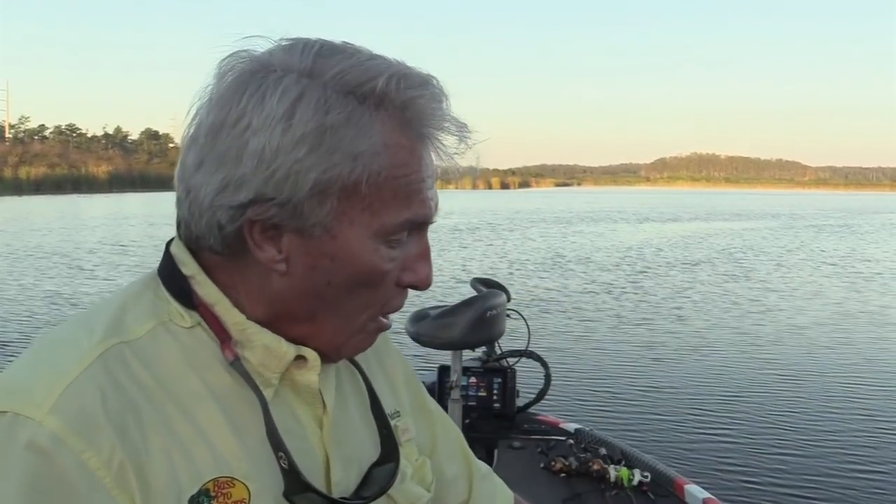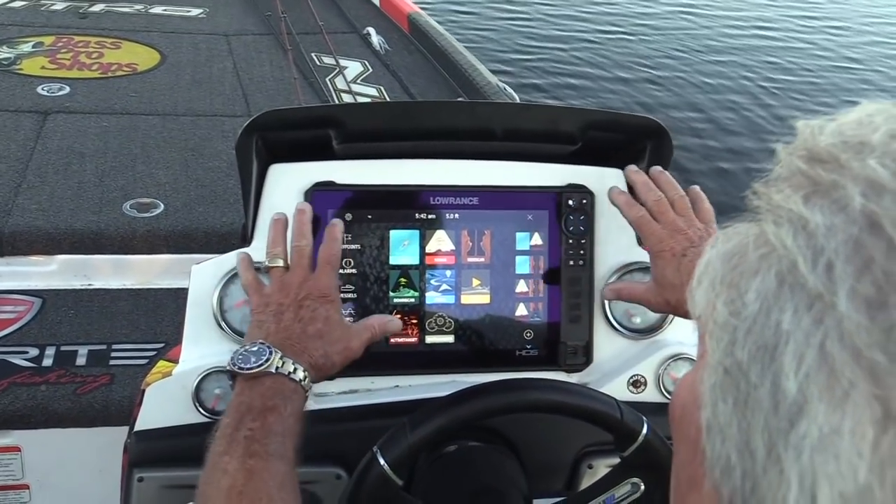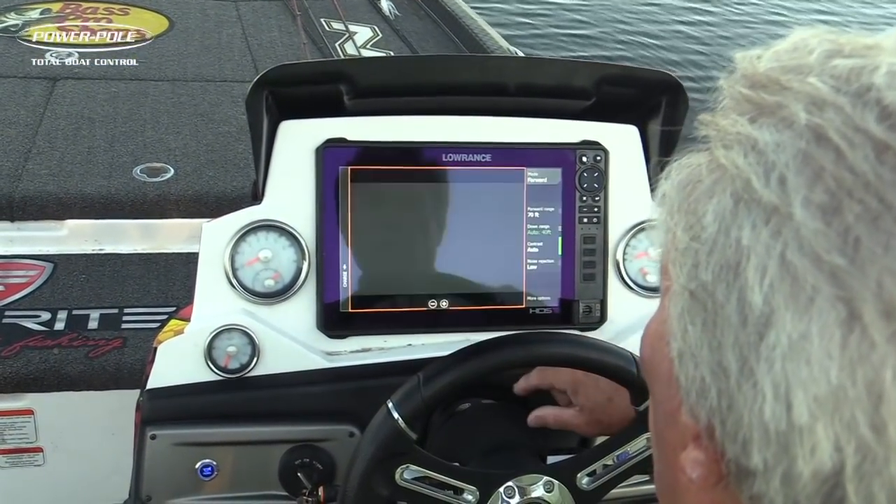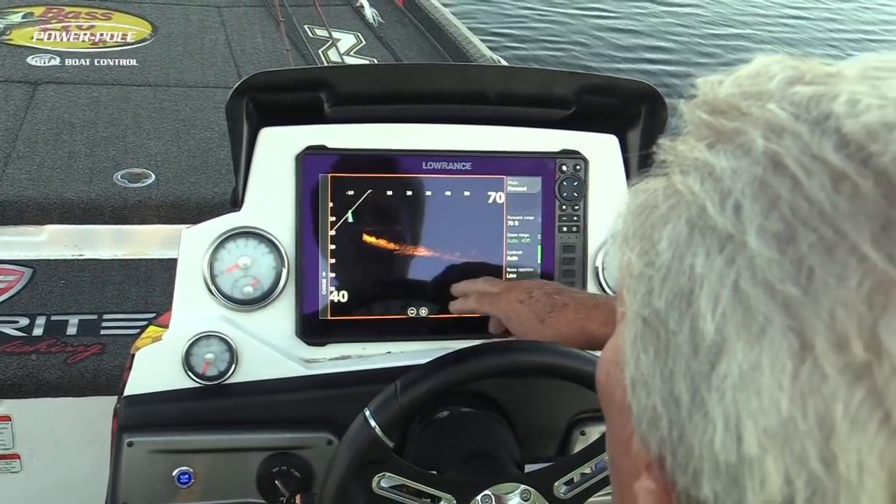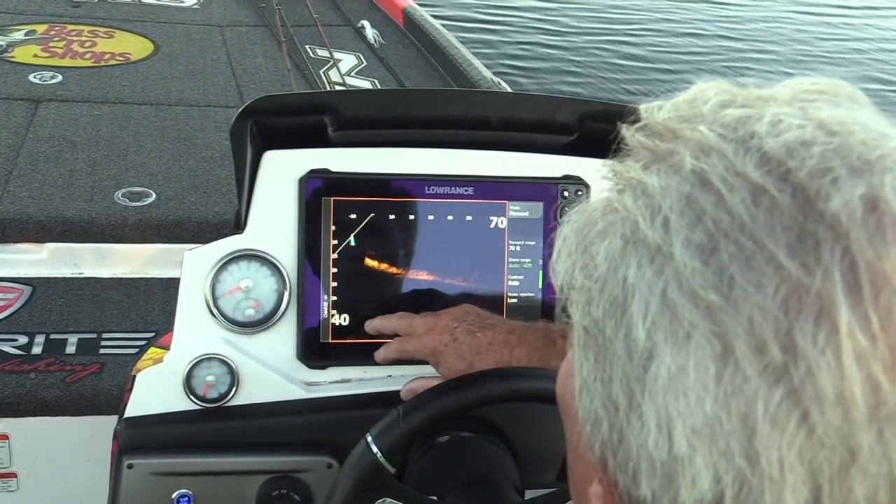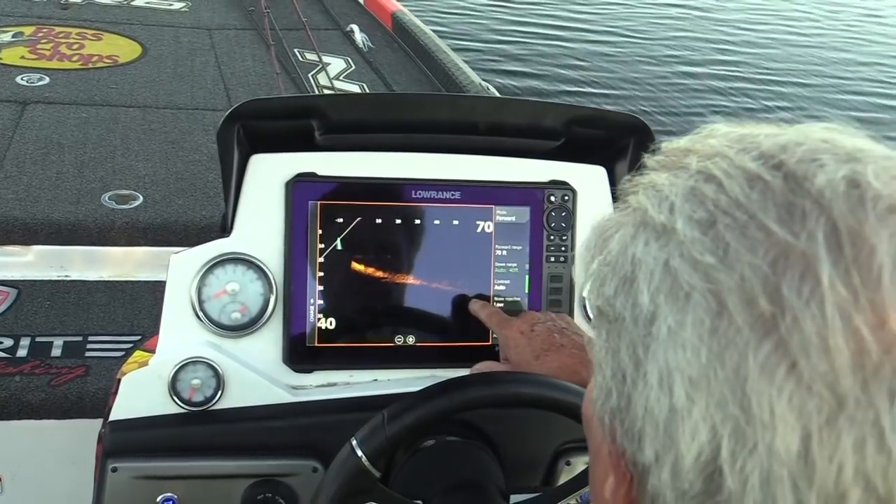Okay, let me turn this on and get it on the active target mode, and I'll show you what I'm looking for. I'm going to go to the depth finder main screen, and I'm going to hit the active target button right here. Now the active target comes up. Now what we're looking at out there, I guess that's the depth, and then that's just the bottom.